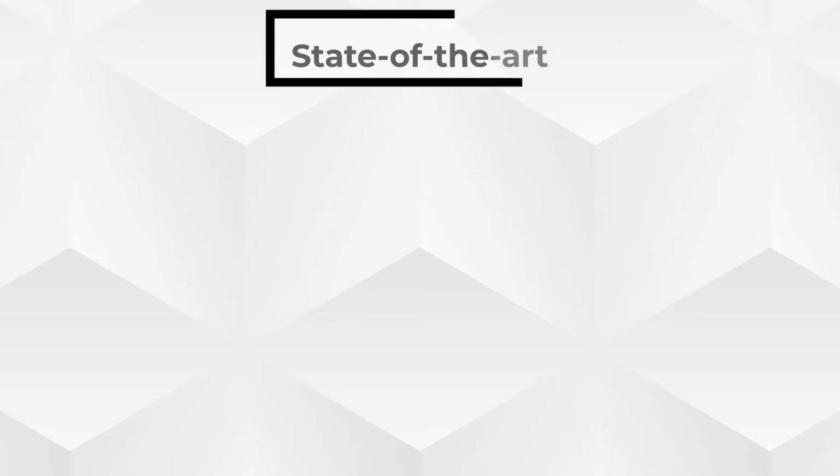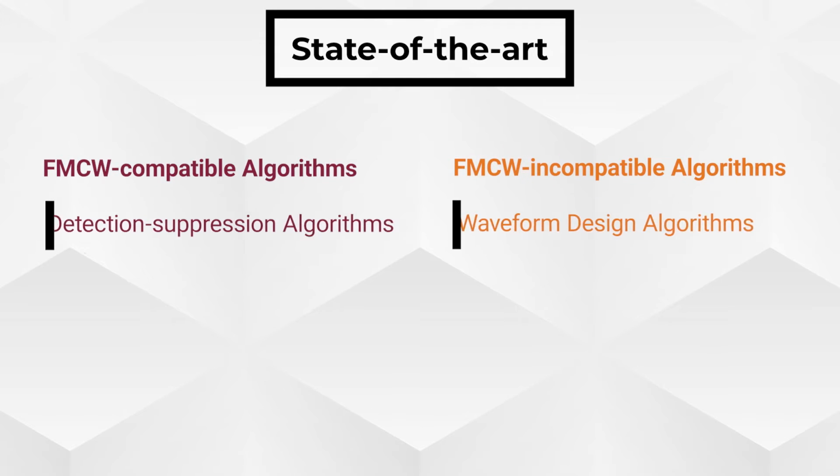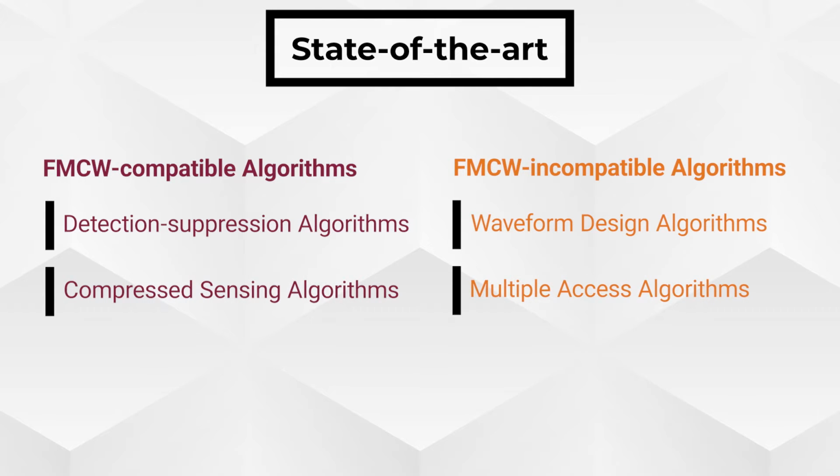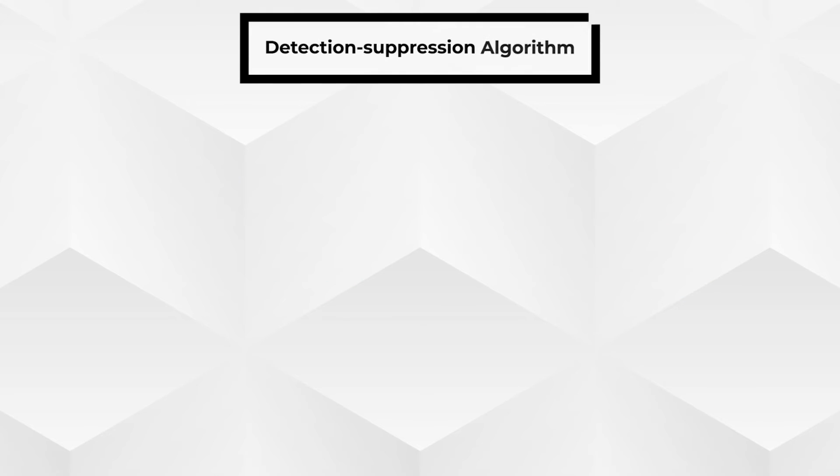In the state-of-the-art, there are two categories of interference mitigation algorithms for automotive radar. The FMCW-compatible algorithms can be directly used on the current FMCW radar system on the road, while the FMCW-incompatible algorithms cannot and require a completely new design. We focus on the FMCW-compatible algorithms in this research. Among the state-of-the-art interference mitigation algorithms designed for FMCW, there are two classes.